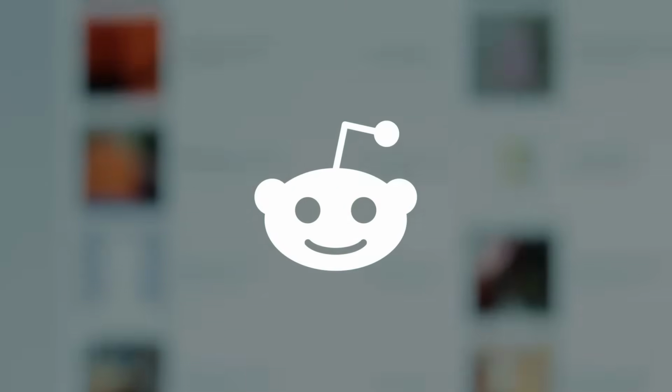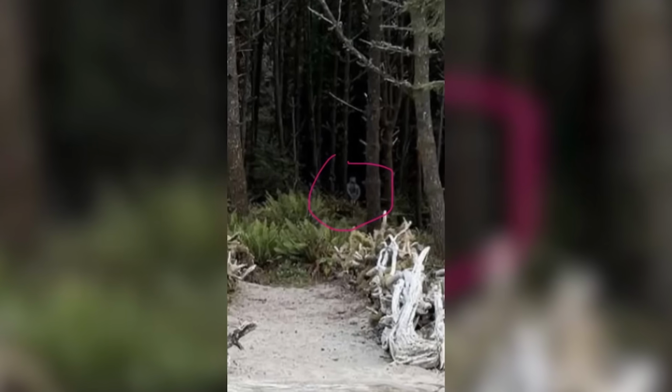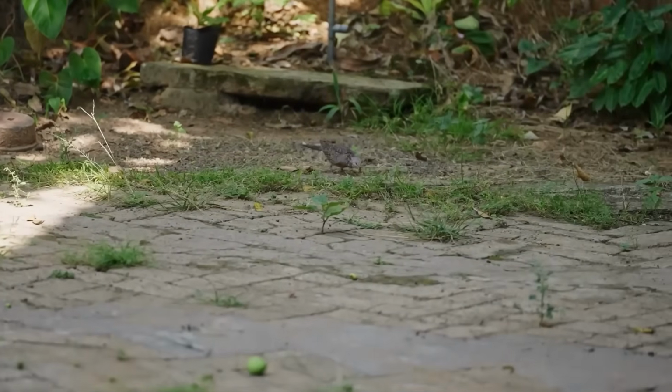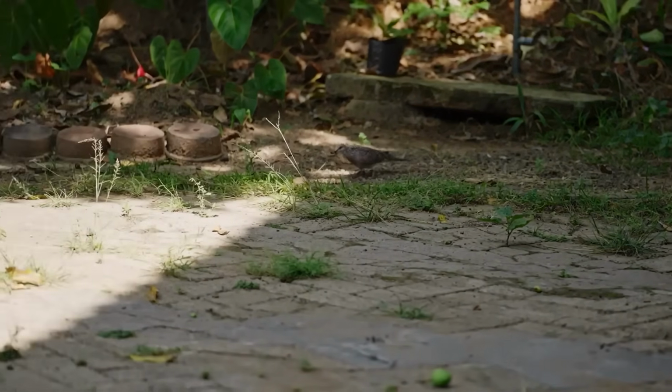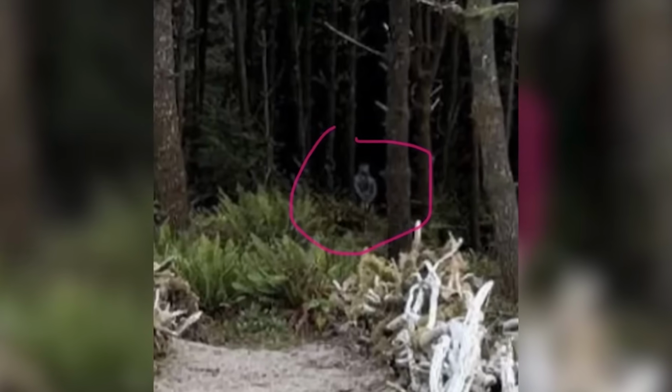From Reddit user Skeleton Mole Stir 3000, couldn't say that word altogether. Anyway, this Redditor told a story about a strange photo that their mother took of the woods outside their home. Notice anything strange about this picture here? Well, here's what the Redditor said. My mom built a walkway to the forest behind our house, lined with driftwood and mossy sticks, and took this picture to show my brother. But she noticed something weird in the background. She cropped the image and circled the figure.